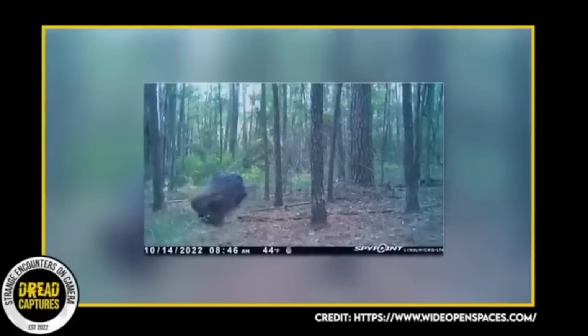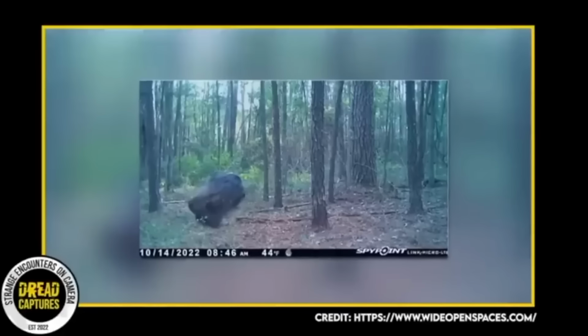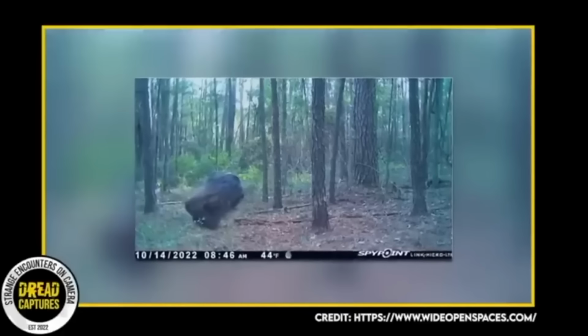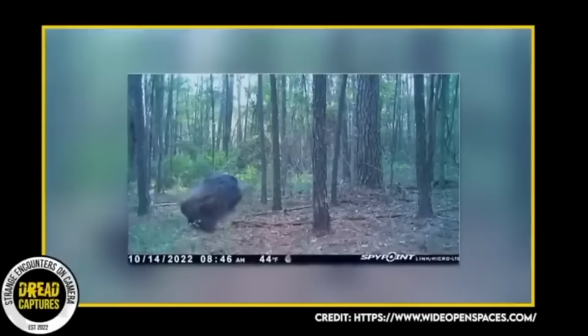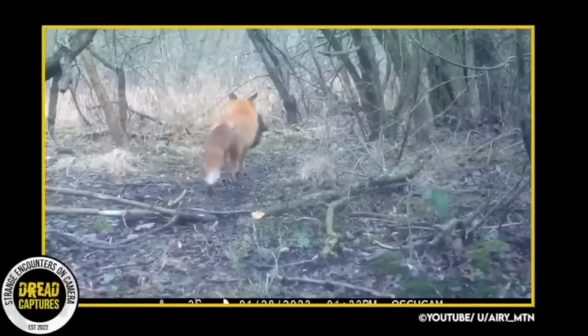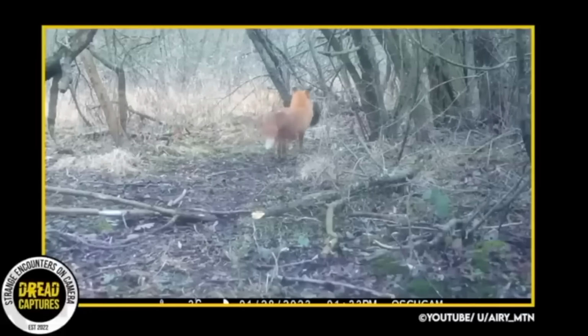Anyhow, let me know what you guys think it could be. To me, the footage doesn't show any definitive evidence. But maybe someone can make something out. What do you guys think? Do we think it's a chicken? Or could it be a turkey? Nevertheless, great camera footage.